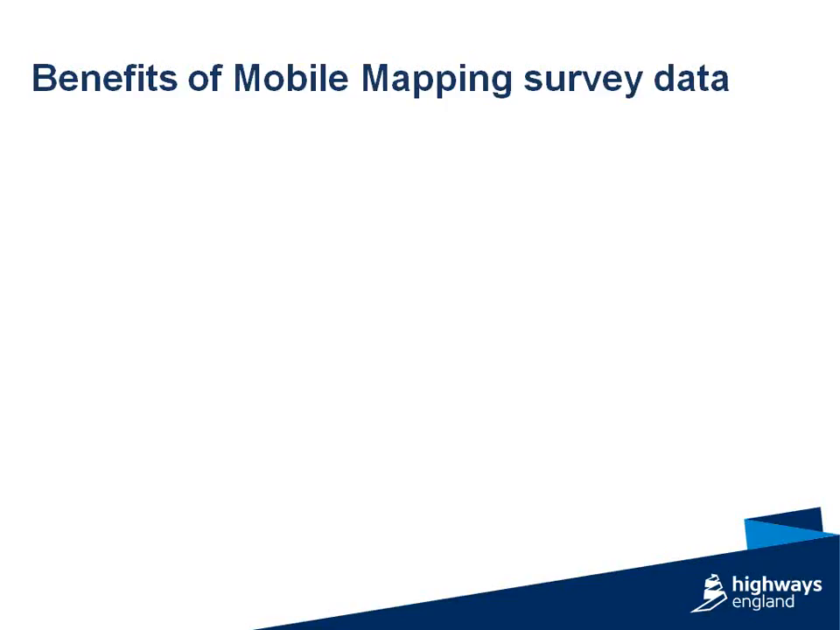And hopefully at the end, I'm going to try and give you a live demonstration of a software product Highways England has developed to access and visualize asset information alongside imagery and LiDAR.